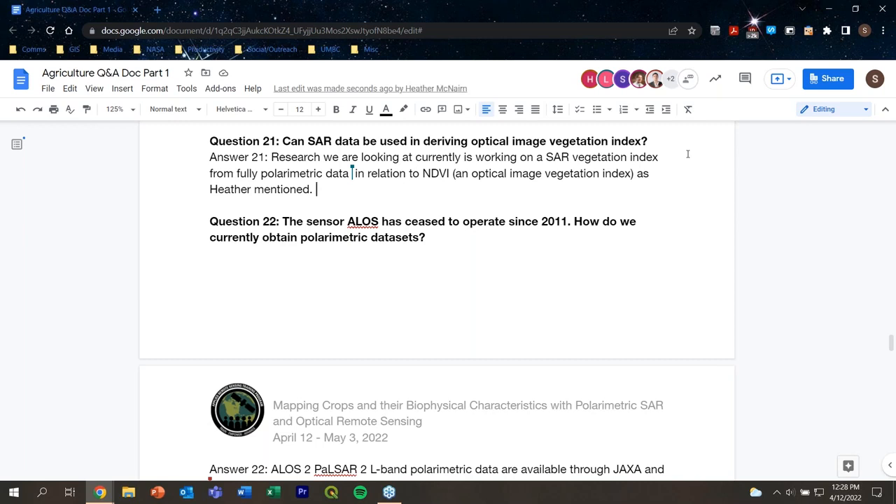And we're looking at this in relationship to that typical NDVI, normalized difference vegetation index, that is an optical image vegetation index, as Heather mentioned. So again, we can try and provide links to some papers on that, and there are others who are also looking at this kind of research as well. So using SAR data and deriving a vegetation index and relating those to optically derived vegetation indices.